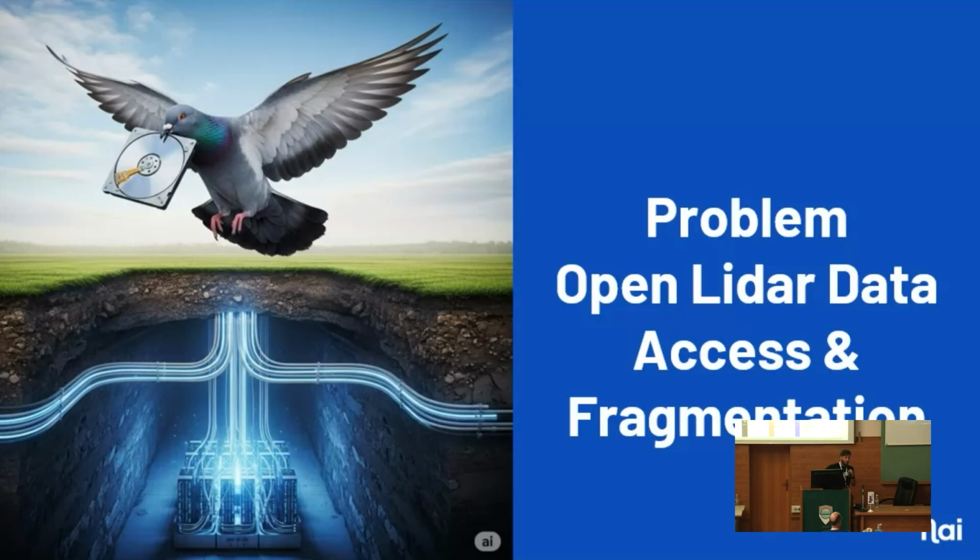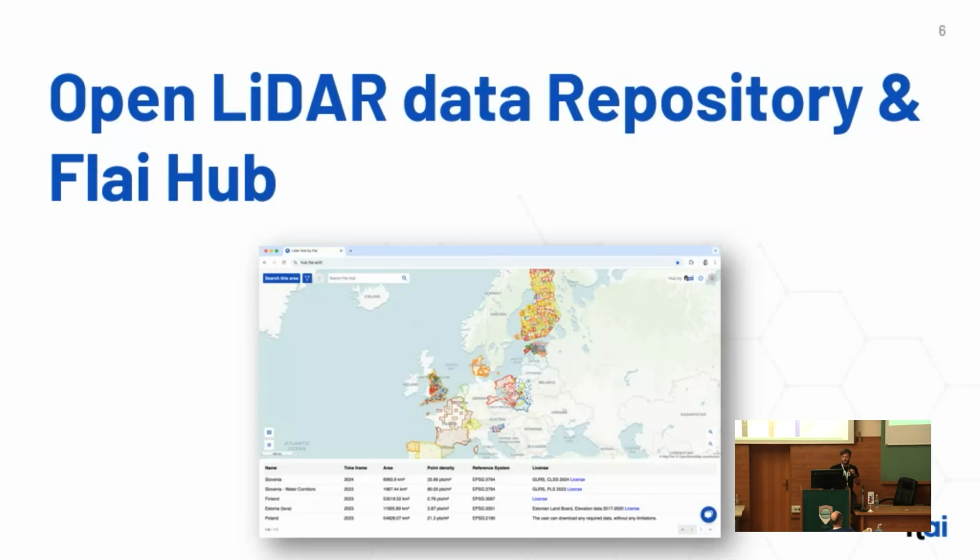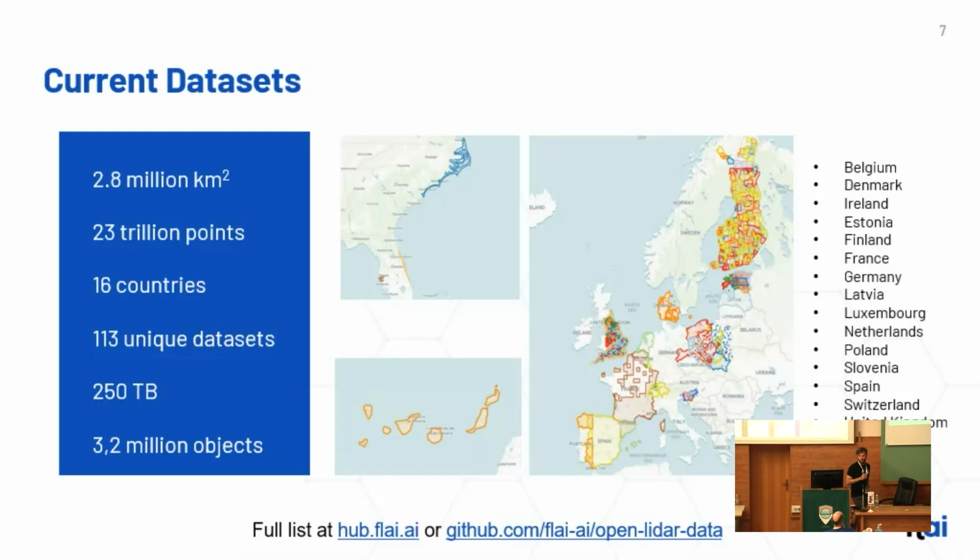So we at our company faced this problem many times. Therefore, we decided to try to create a single repository for open LiDAR data sets. We began this journey around last year. We started adding mainly data sets in Europe.